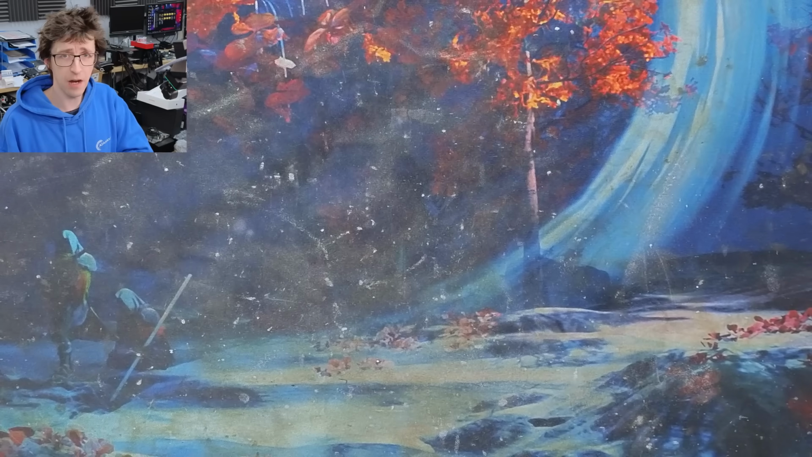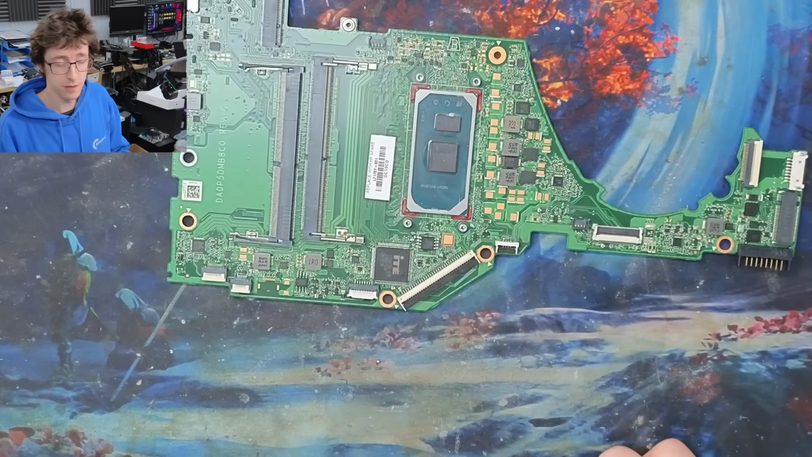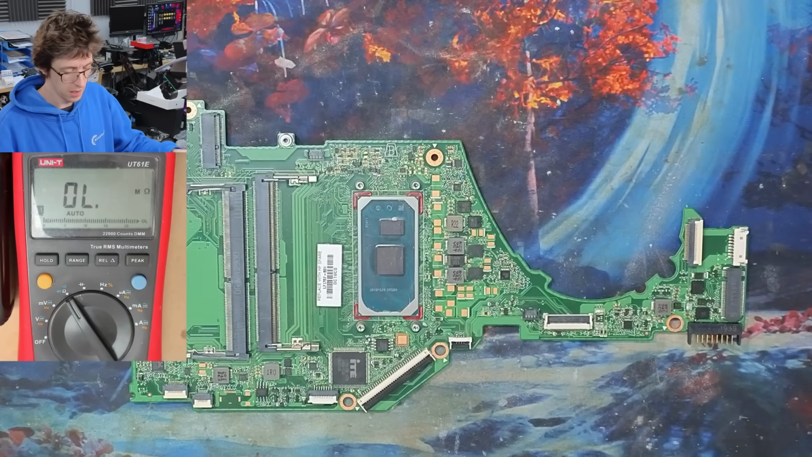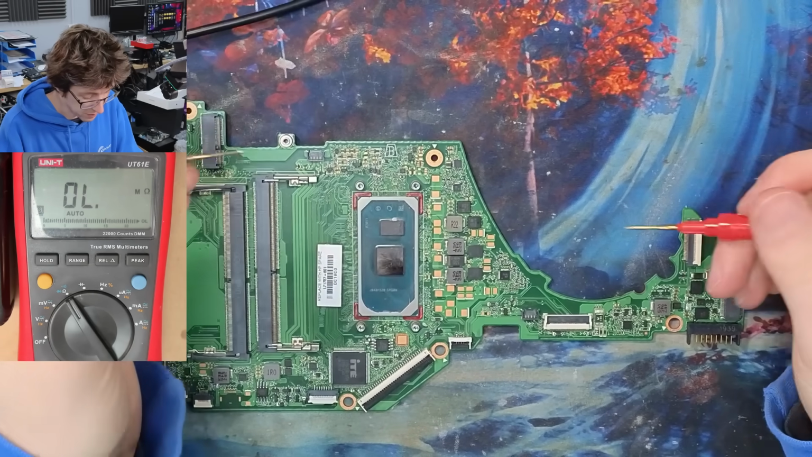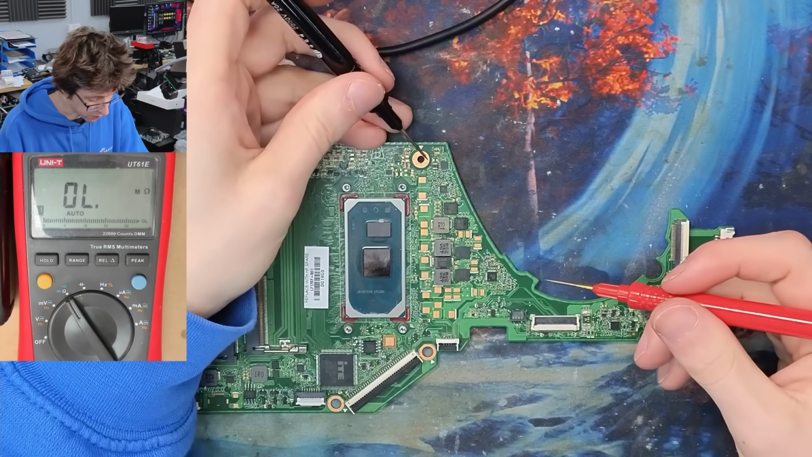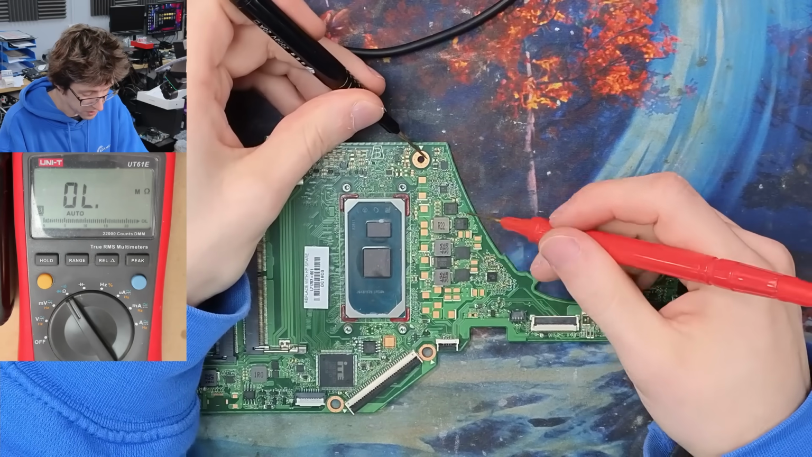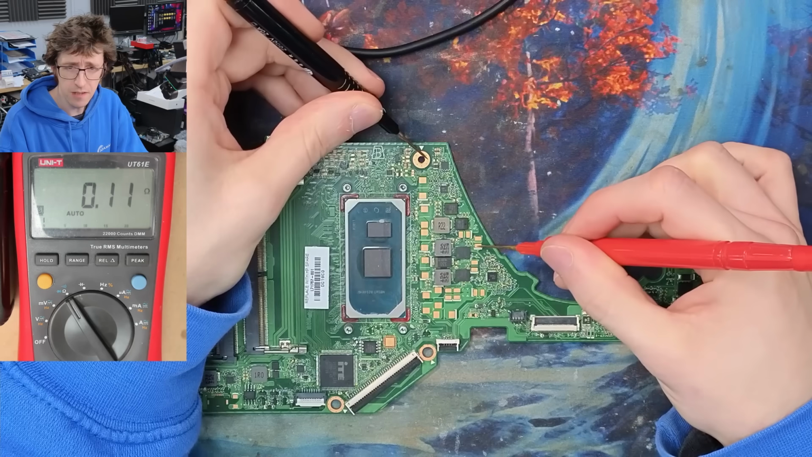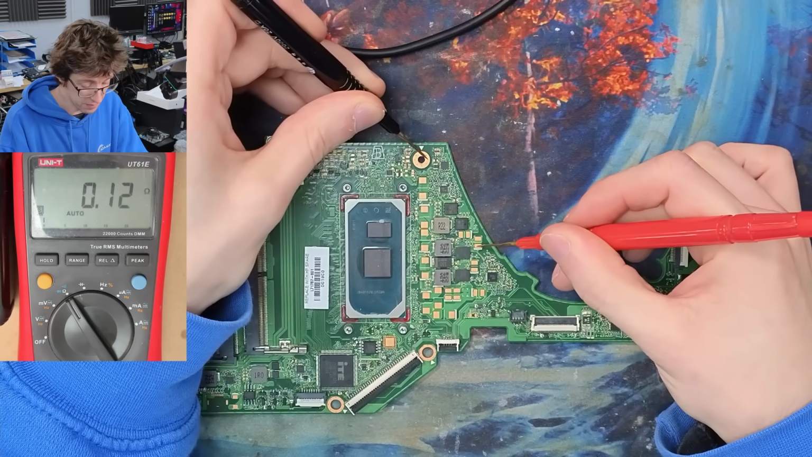So let's try this thing out for my use case for it, which is finding faults on motherboards. So here's a laptop motherboard that I have sabotaged earlier on. I've put a dead capacitor on this board in order to induce a nice big main rail short. So if I just do a very quick check on the main rail of this guy here, I'm going to go up to the CPU MOSFETs and just check on the input side. And as you can see, we've got 0.1 ohms on the main rail of this motherboard.